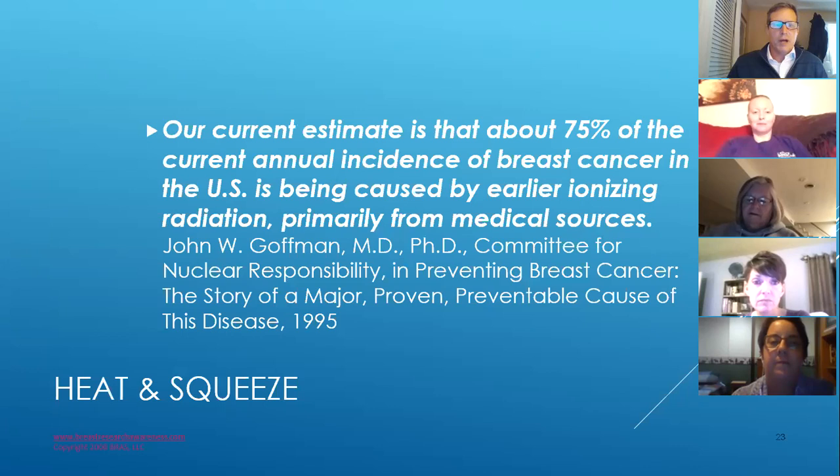This is a medical doctor quote. Our current estimate is that about 75% of the current annual incidence of breast cancer in the U.S. is being caused by earlier ionizing radiation, of which mammography would be one source of that, primarily from medical sources. 75%.